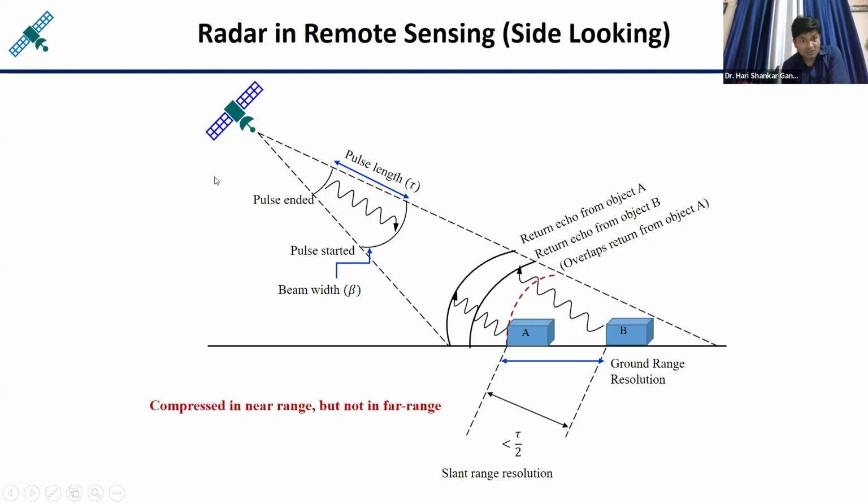Just imagine, suppose the sensor is looking in another direction, directly toward this side. If one target is here and another target is there, the backscatter echo from both targets will reach the satellite at the same time. If they reach the satellite at the same time, the sensor is not able to differentiate. That's why radar devices are not operated in the nadir looking mode, they are operated in the side looking mode, so that according to the distance they can easily understand the response of each and every target. Okay, so this is the fashion.